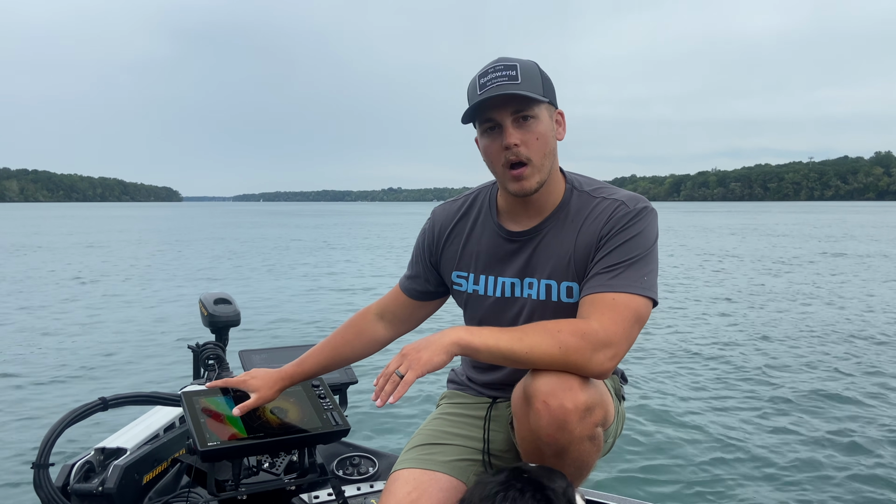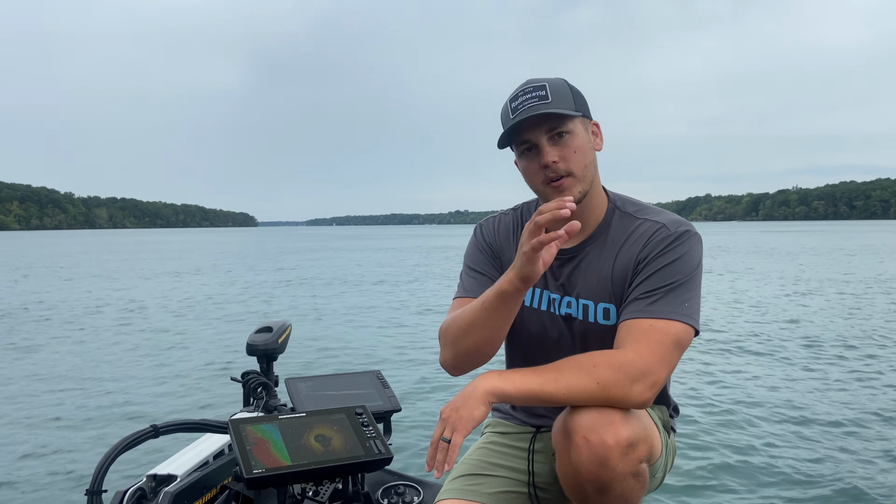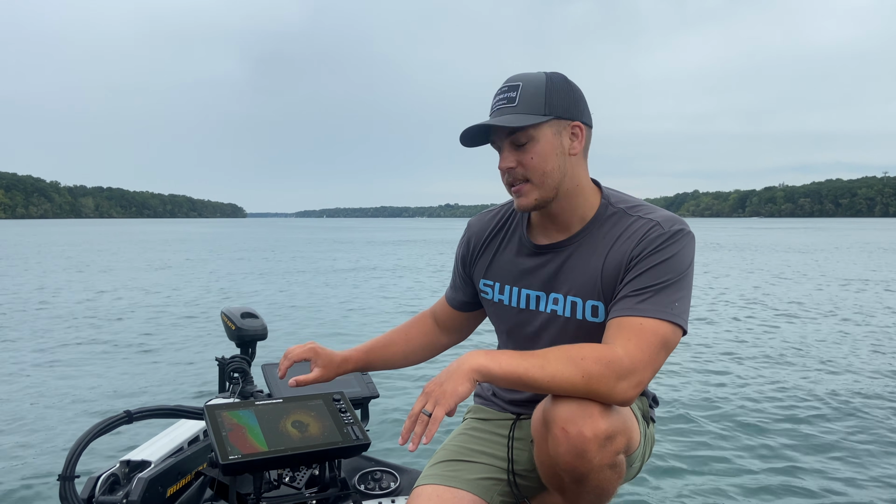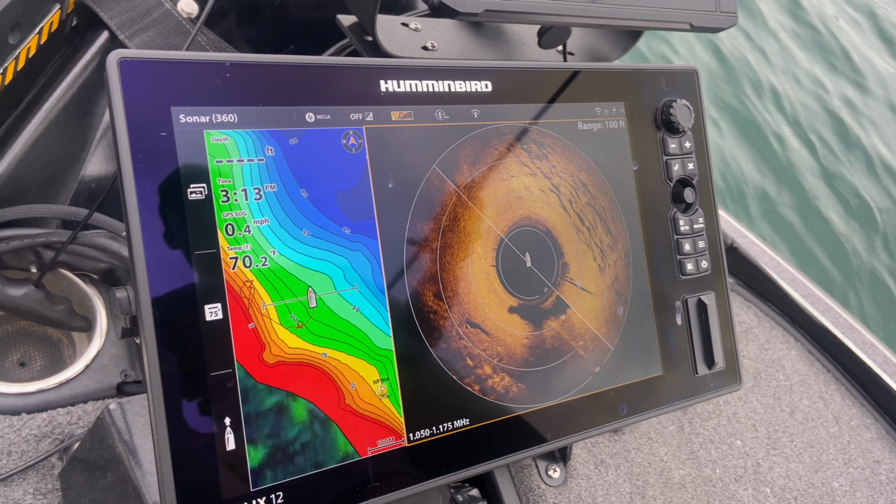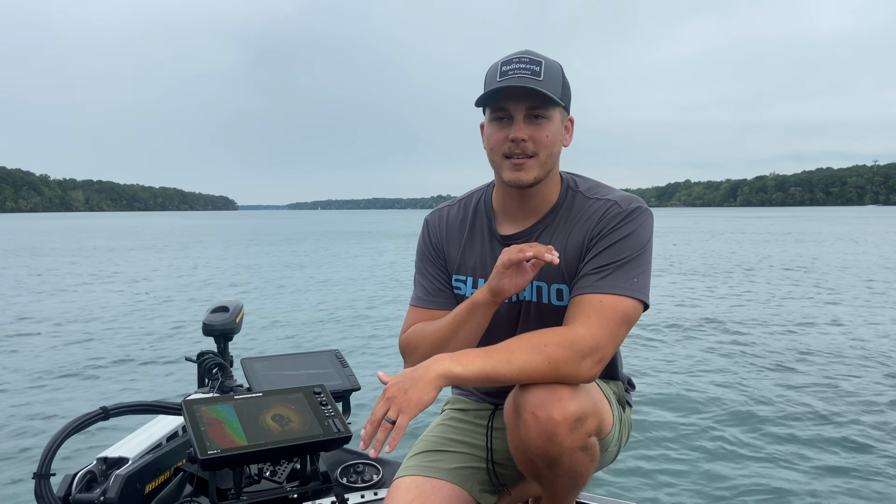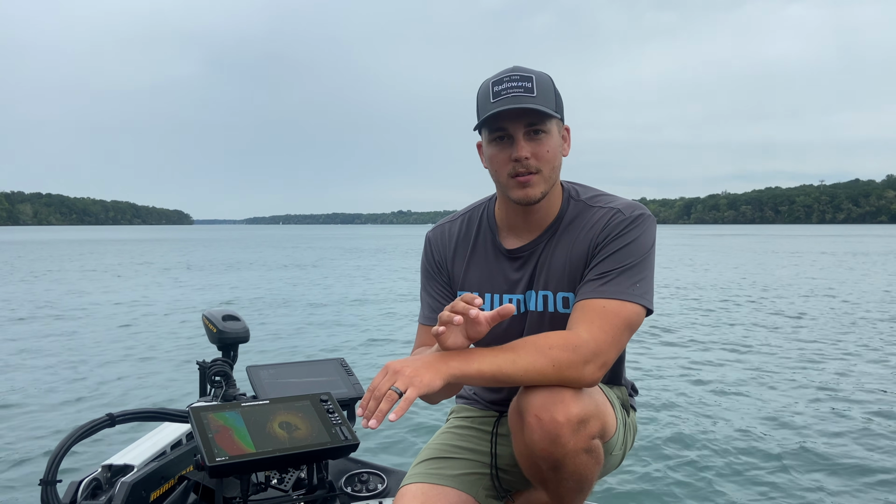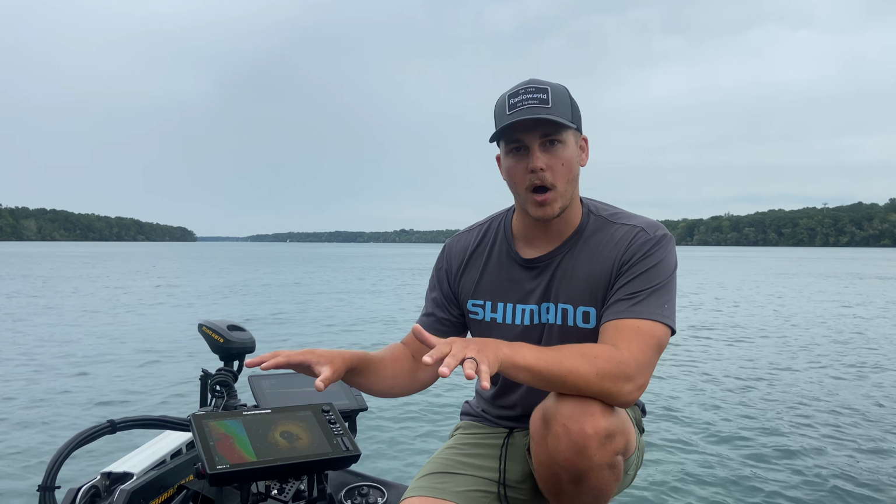The Solix 12 here is dedicated to running my map and displaying my waypoints from the Solix at the console, and that takes up 30% of the screen, and the other 70% of the screen is taken up by Mega 360 imaging. And I've said this countless times to my buddies and people asking me for my opinion on electronics, and that is that I'll never have a boat without Mega 360 imaging. It's such a useful tool for me that I use everywhere I go, and I love having that extra set of eyes under the water to see the structure and the layout of the bottom.